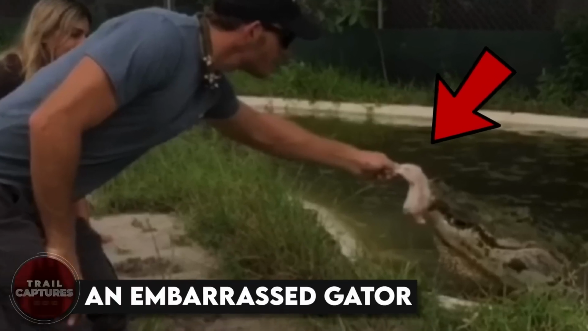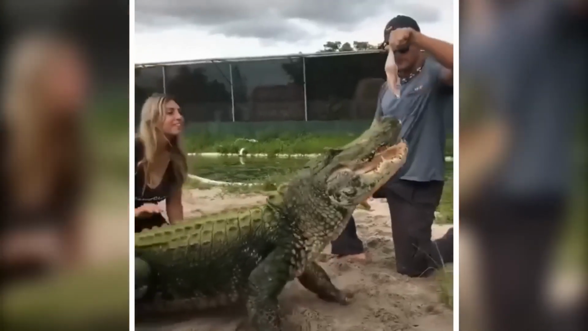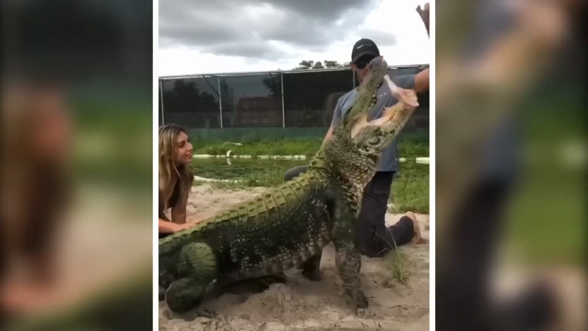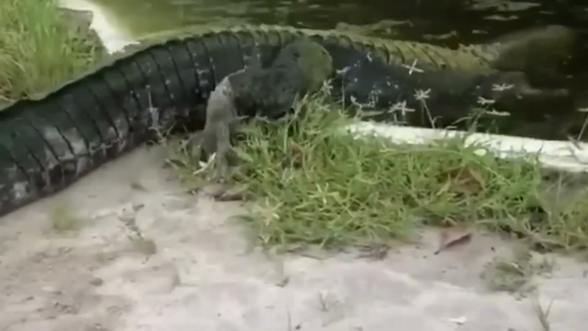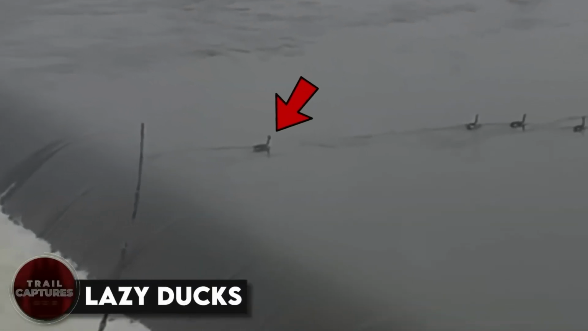An embarrassed gator. Most folks would bolt to the other side of an alligator, but not these guys. This couple not only keeps one as a pet, but also knows how to make it blush. When the gator struggled to chomp down some grub, it got bashful and decided to give up and take a dip in the water instead. Aw, poor fella.